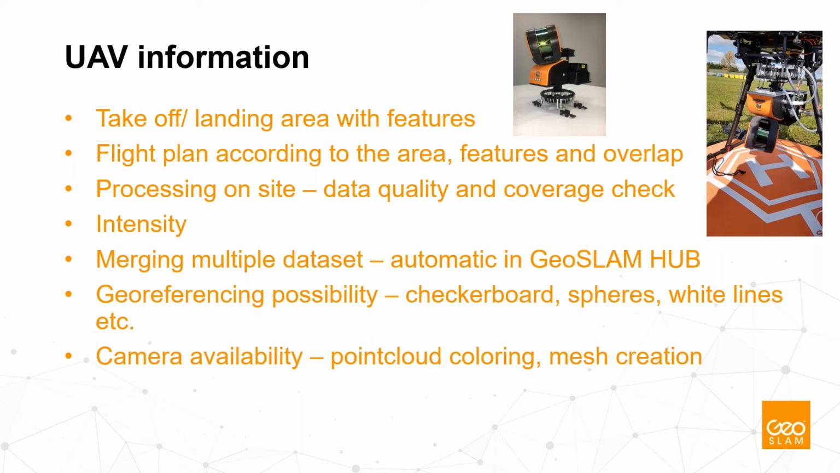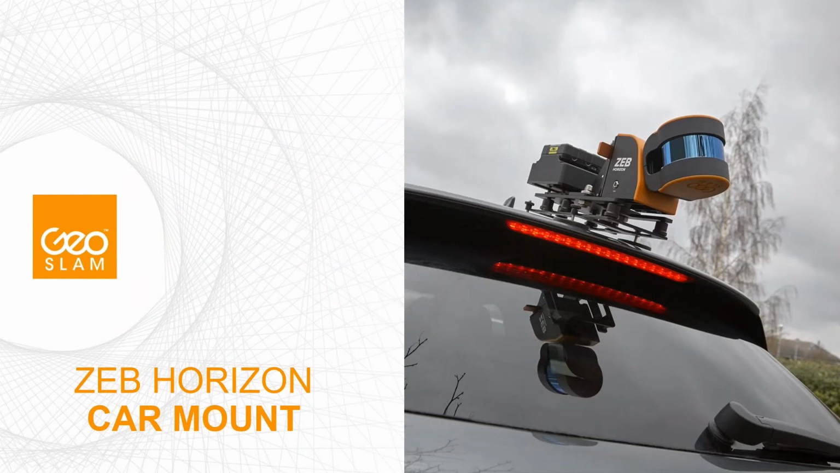But maybe I forgot to say that even without a camera, the ZEB Horizon is capable of extracting the so-called intensity value. So this intensity already helps you to distinguish between some materials. It helps to identify many features and many subjects on the ground.